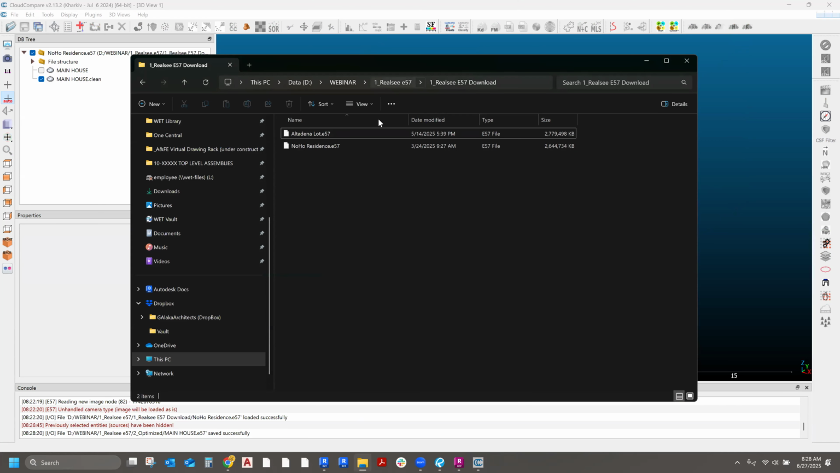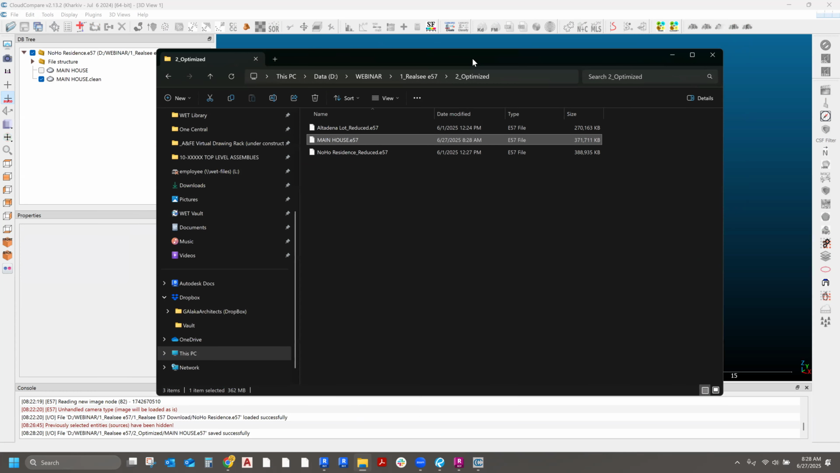I took a file that was 2.6 gigs and saved it as an optimized version that's 371 megabytes, and it's just one scan. It took 82 scans, combined them into one, stripped away all the images, and I'm only left with the point cloud itself, which is what I want.